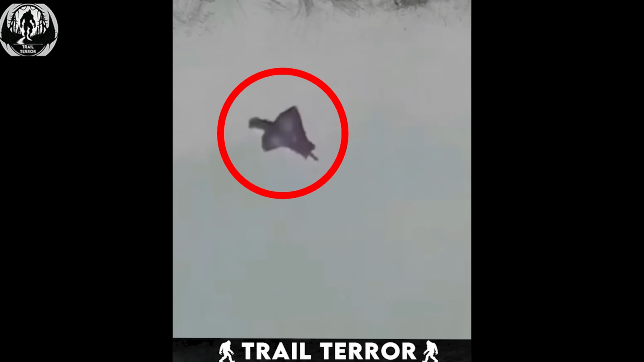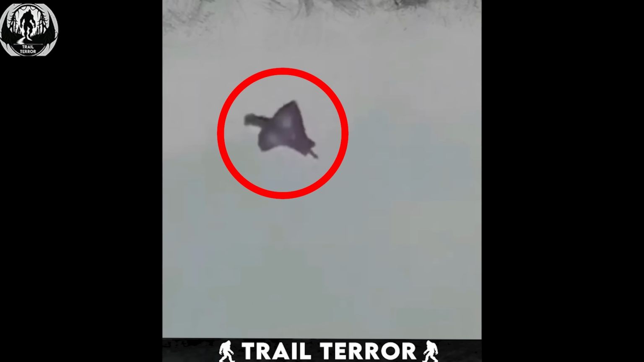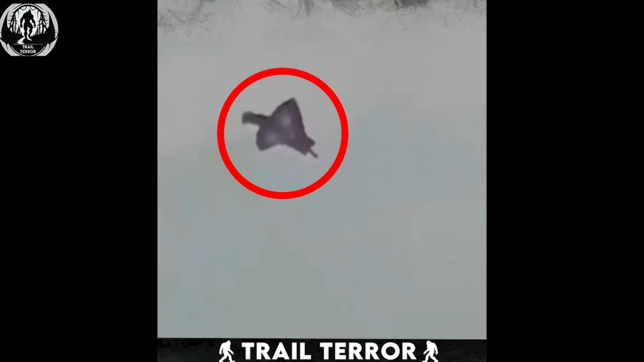At first glance, it may appear to be a jellyfish, but its method of swimming is unlike anything a jellyfish would do. This creature boasts a dark coloration and what seems like a cape-like structure on its back, reminiscent of Batman's iconic wings. It utilizes these wing-like structures to gracefully disperse water as it moves through its aquatic environment.